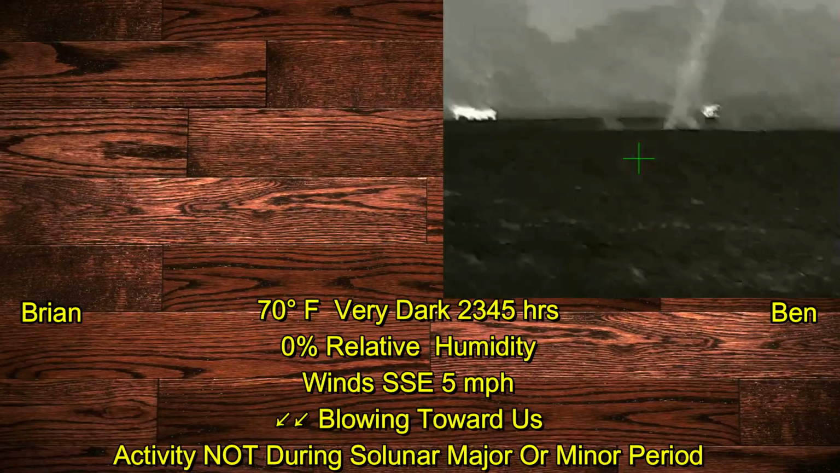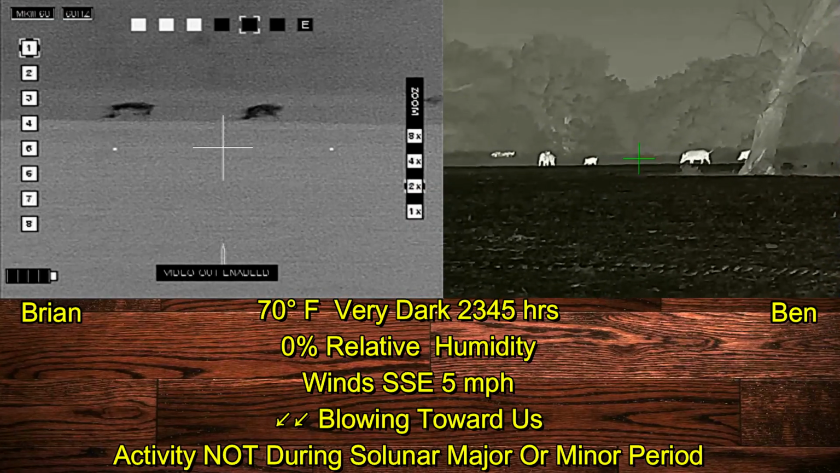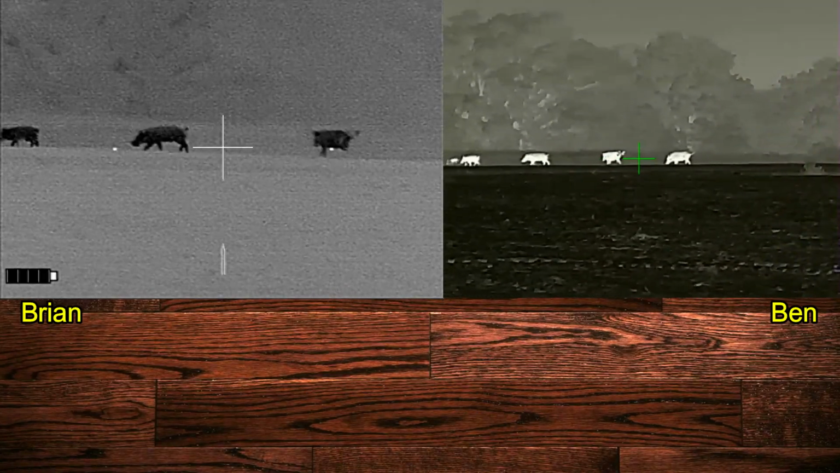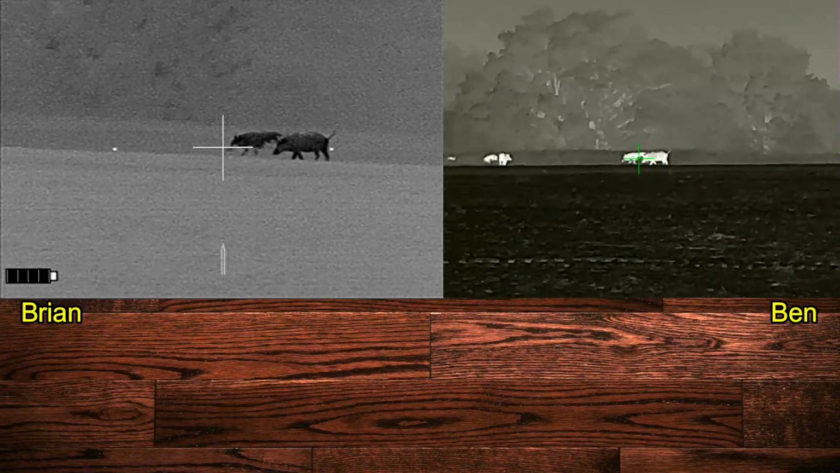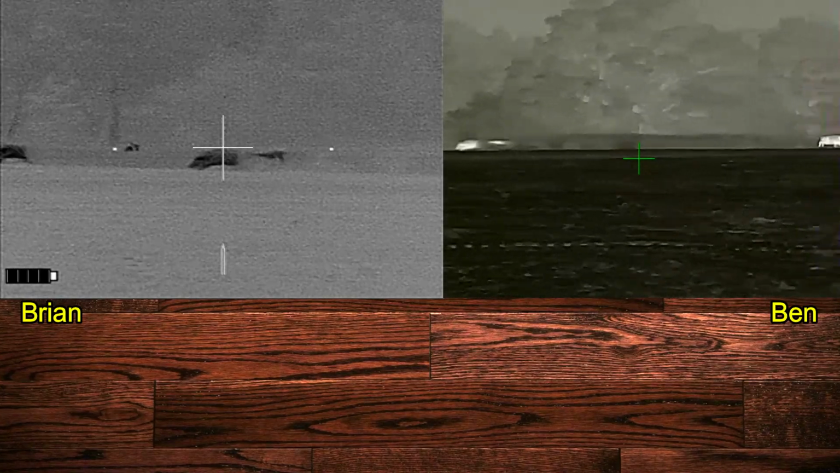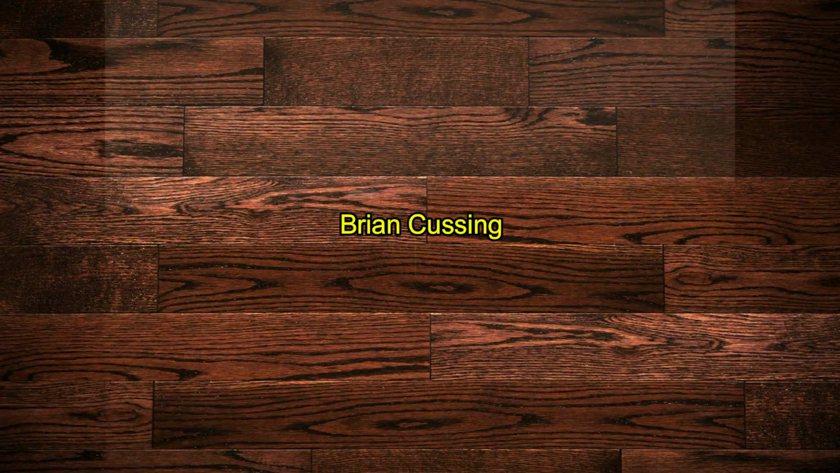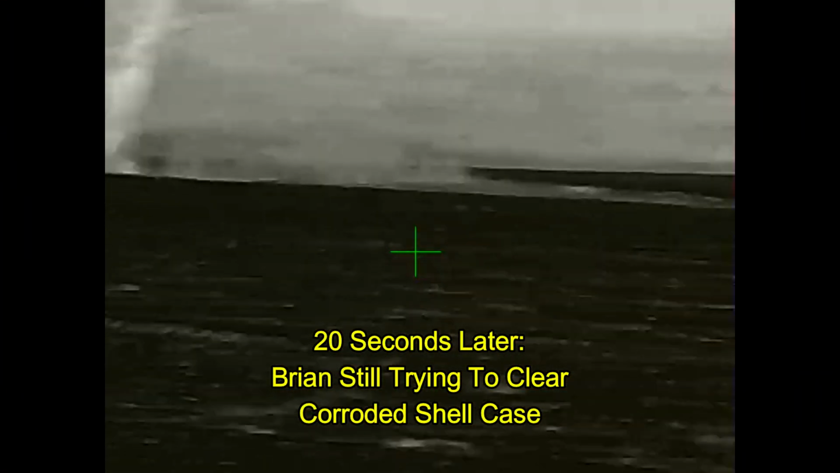As we're making our approach on the hogs, for some reason, despite the wind being in our favor, they get spooked and take off. Can you get a shot at anything? Yep. We're going to hit 2 hogs side by side. 3, 2, 1. However, both run, and I had my first malfunction in the Lone Star Armory TX15. I had a corroded case that got stuck in the chamber. And here 20 seconds later, I'm still trying to get unstuck.